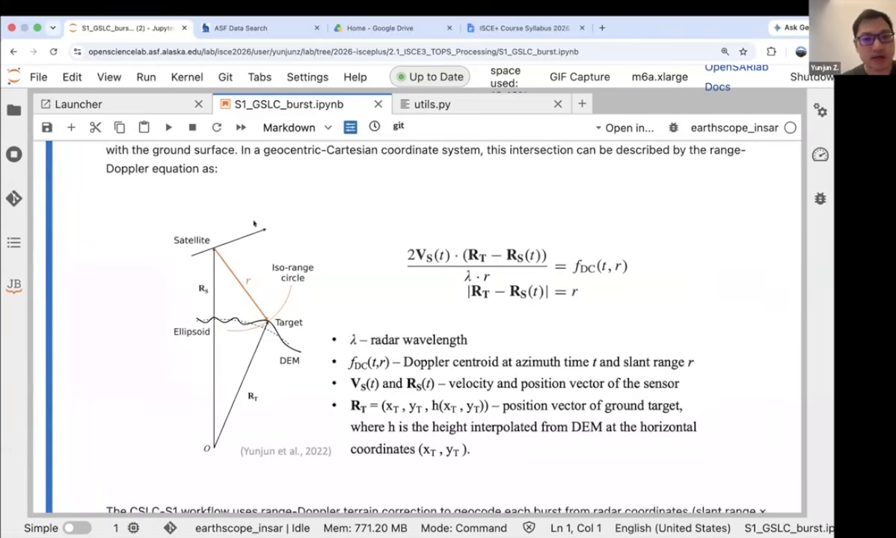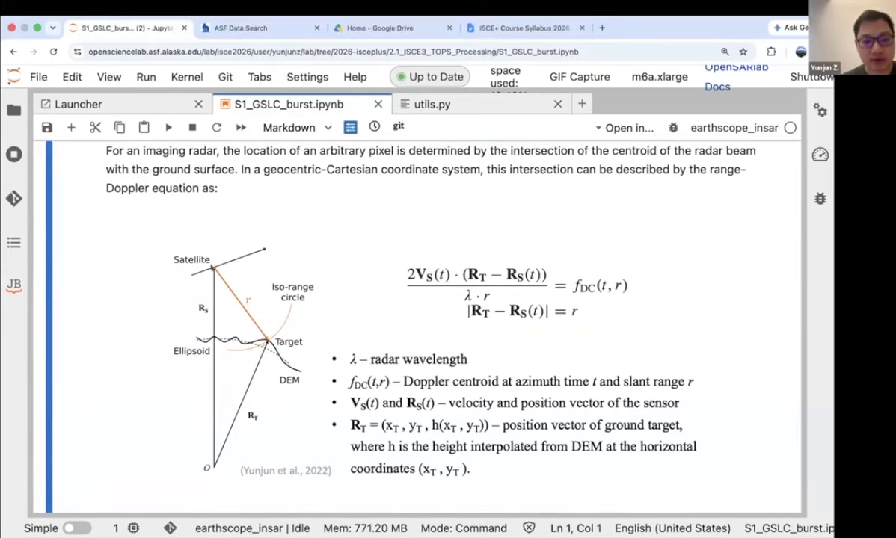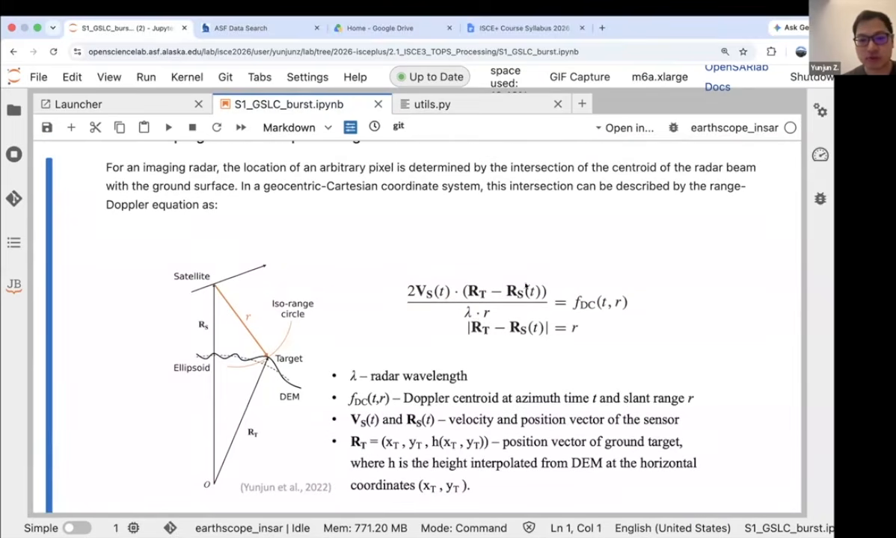The satellite is flying along this direction, and we have the target around here. The dashed lines are the ellipsoid of the Earth. The solid lines are the actual DEM or DSM of the ground. So when we're doing the imaging, the entire geometry, including the velocity and the position of the satellite and the position of the target on the ground, can be described by these range Doppler equations shown on the right. Here T is for the target on the ground. R is the position. V is the velocity. Both are vectors. And lambda is the radar wavelength.